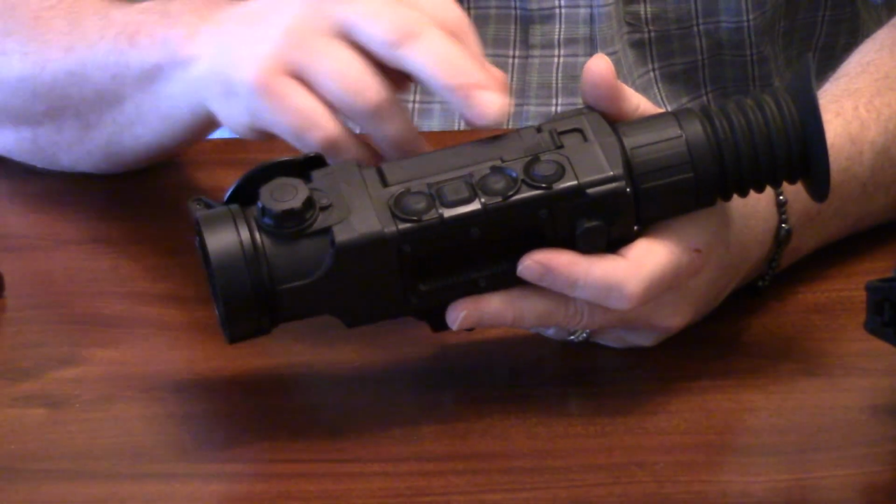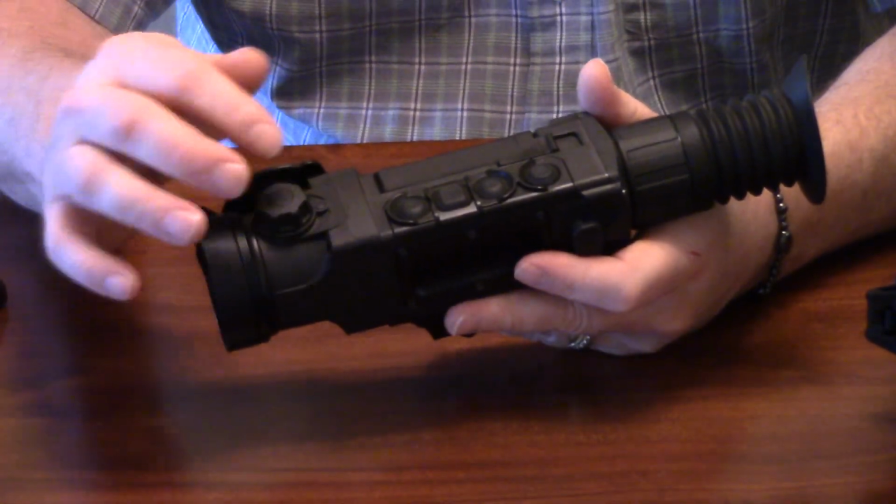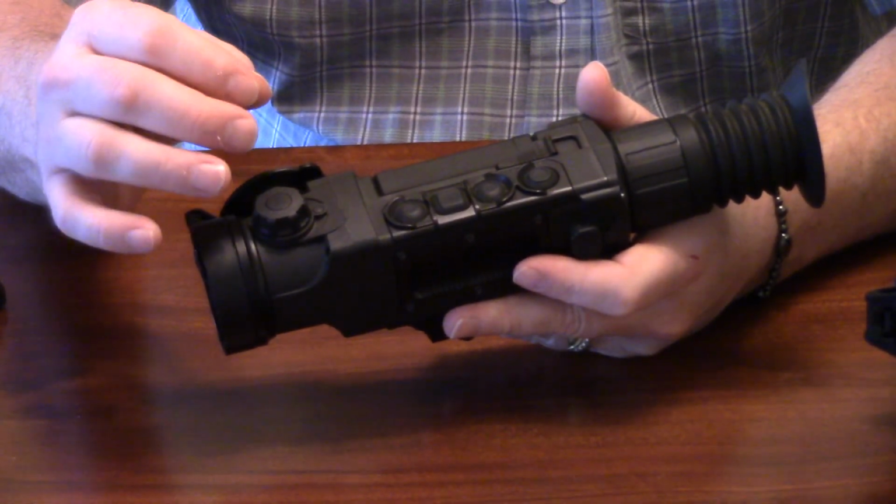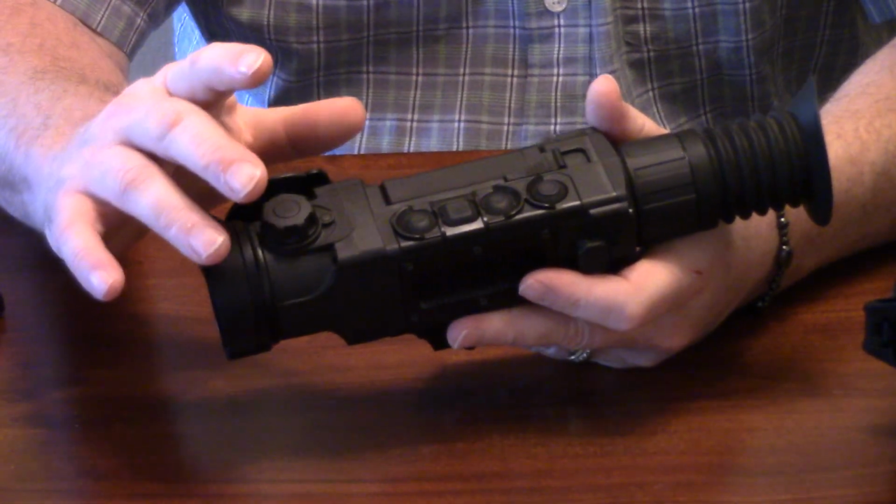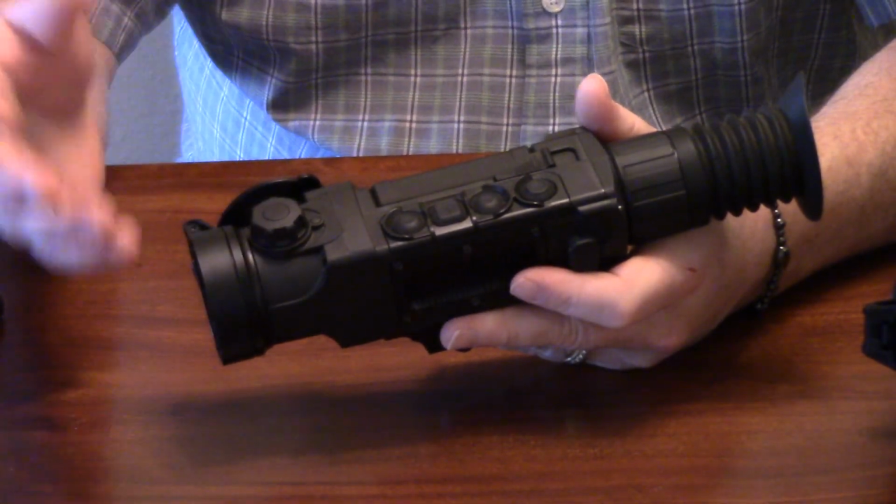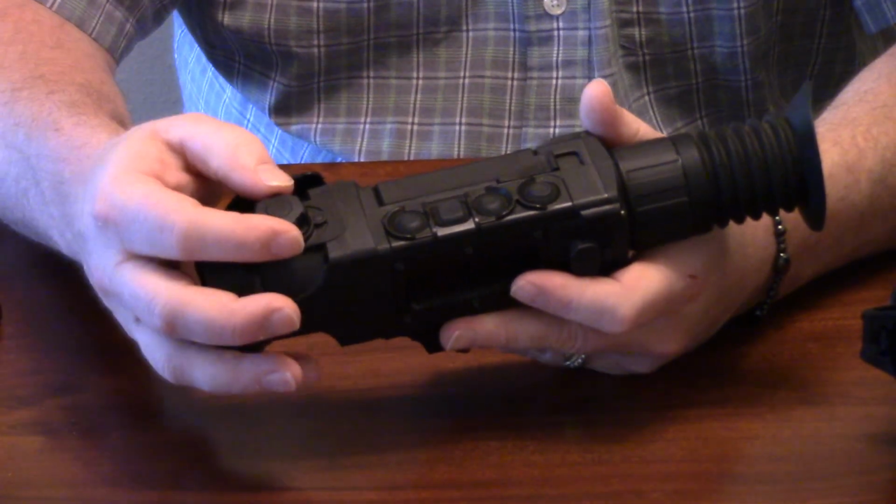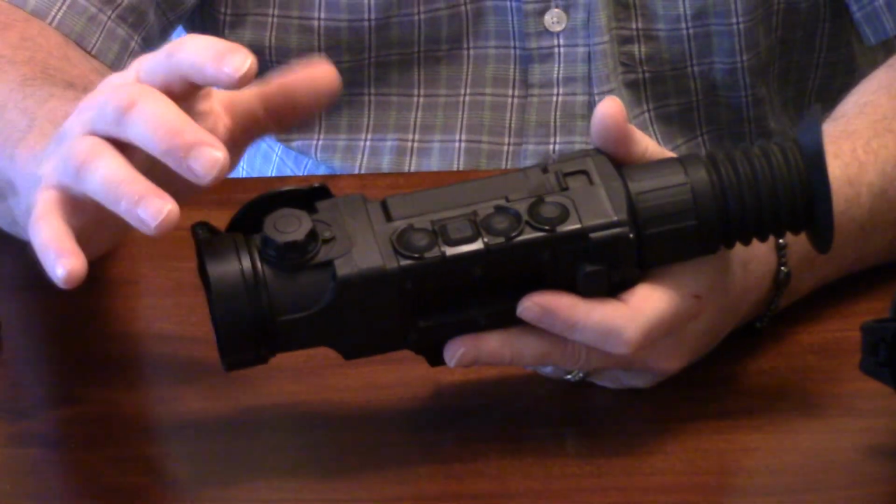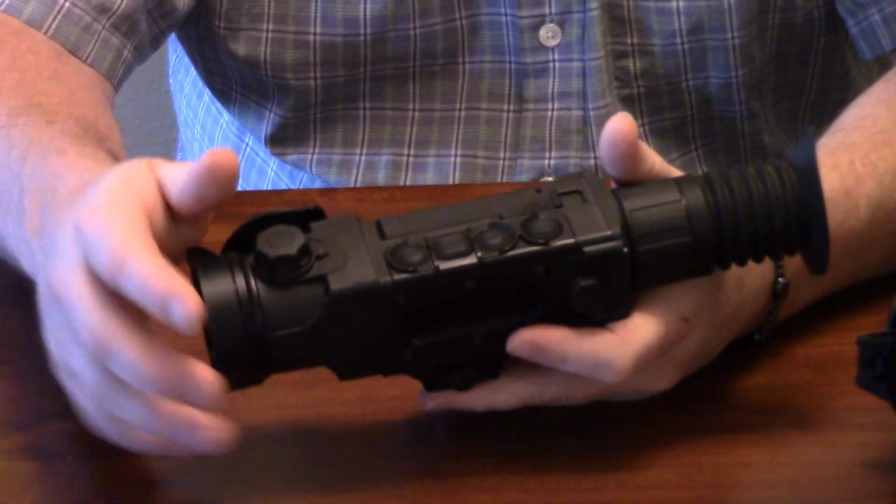One thing I will tell you on these units, I've repeatedly shot over this unit with pretty heavy recoils, some AR-10s, what have you, shot after shot, relatively heavy recoil for the amount of shots. We're talking 10, 20 shots as fast as I can pull the trigger. Never had this thing come out of focus. Can't say that about every unit I've tried.